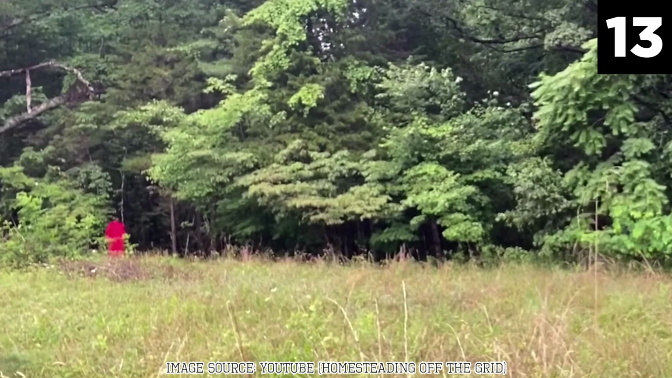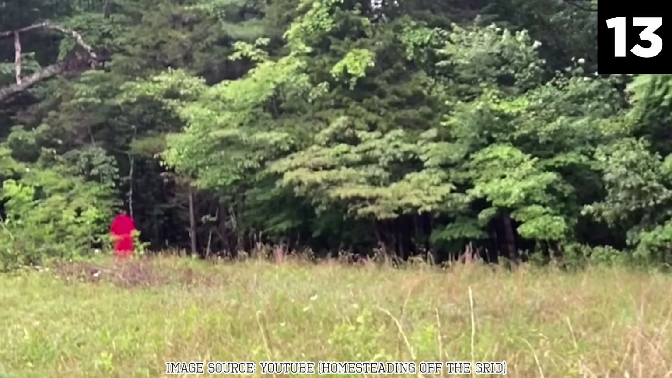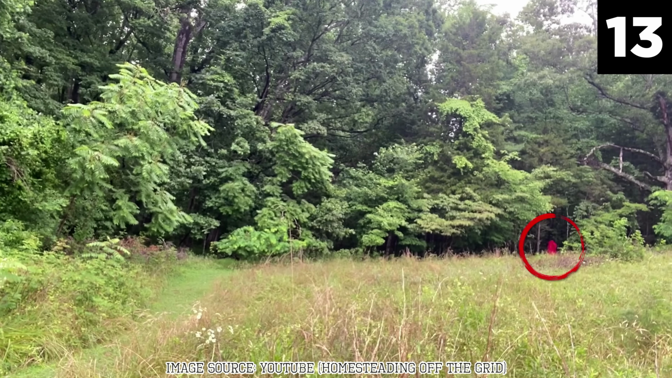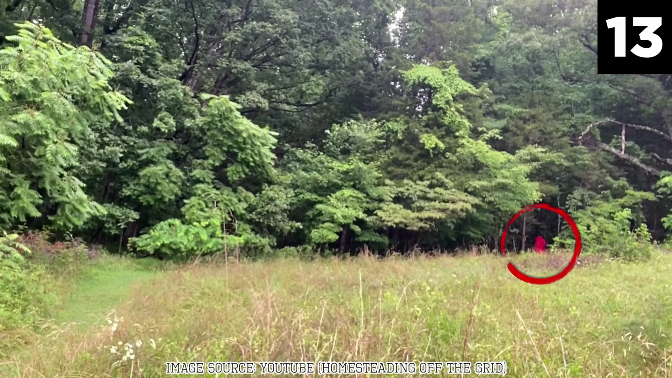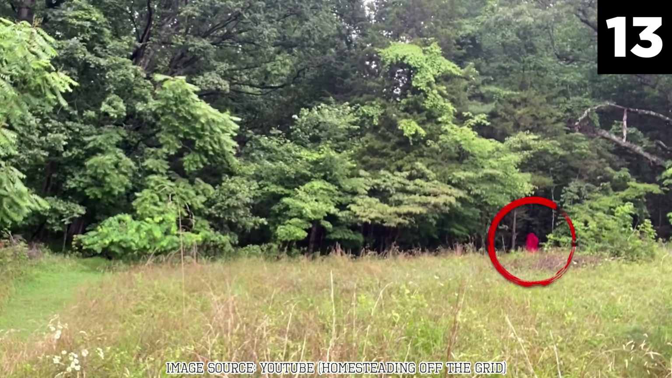Critics argue that the figure in the video could easily be a person in a costume. The eerie movements and indistinct form of the figure might be achieved through simple video editing techniques or practical effects. The timing of the sighting, coinciding with the camera's deliberate panning, also suggests a staged event rather than a spontaneous encounter. Eventually, the comments on the video were turned off.